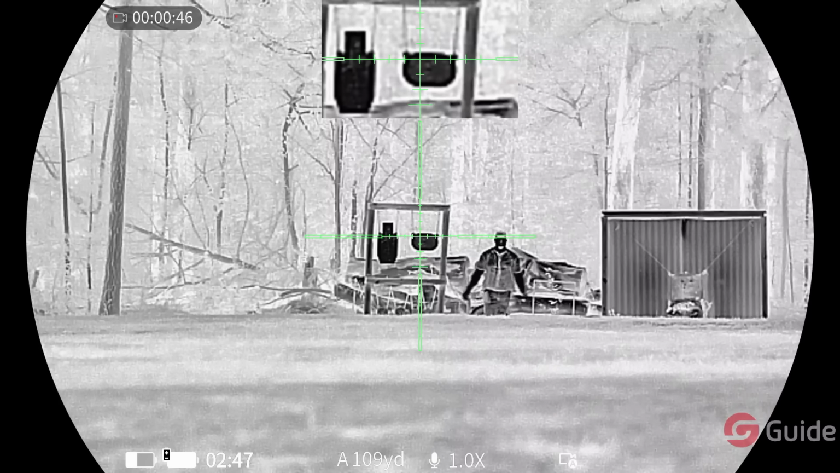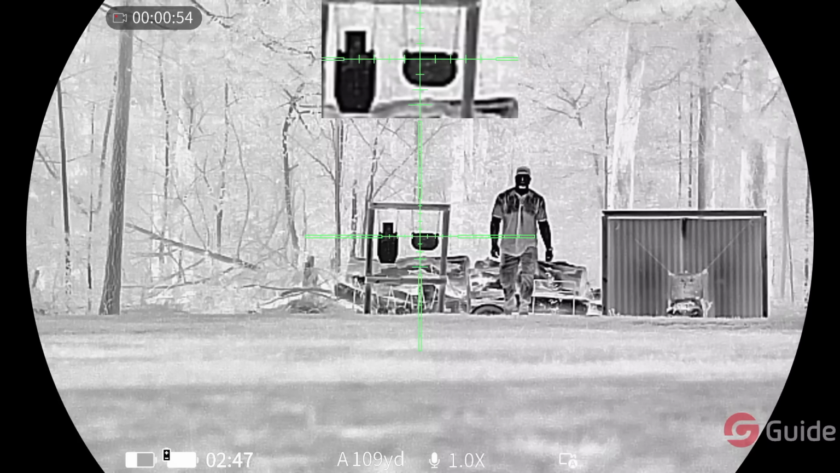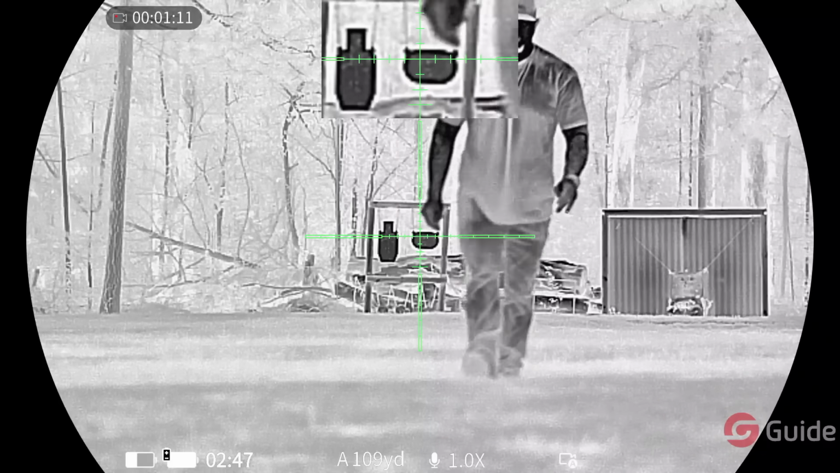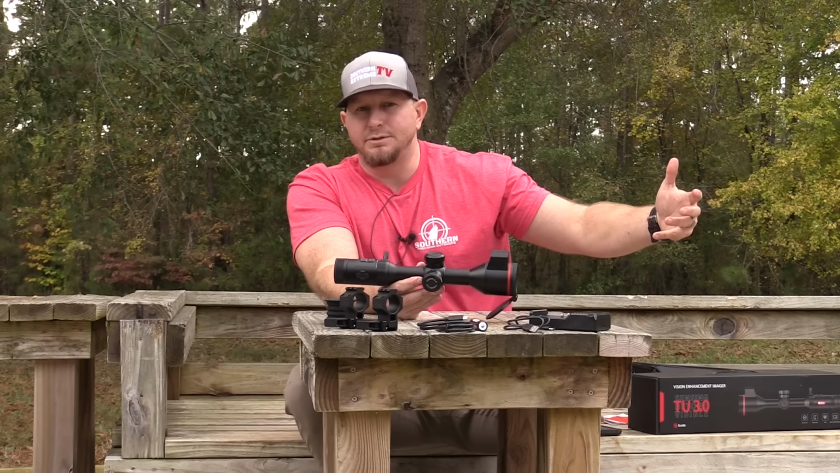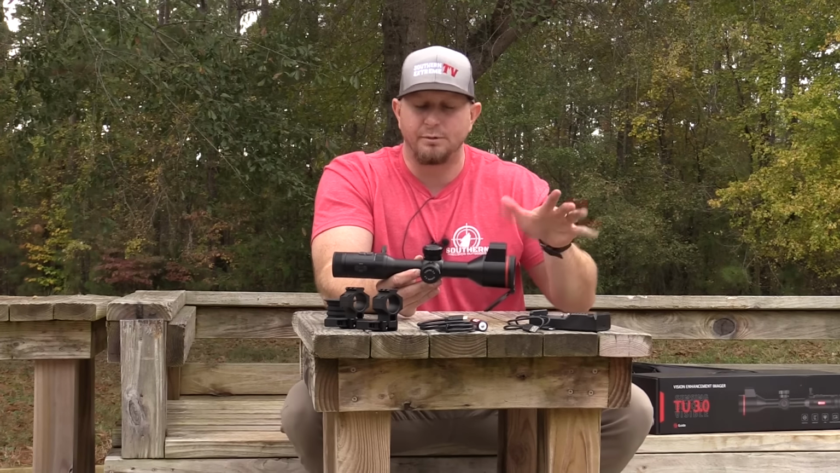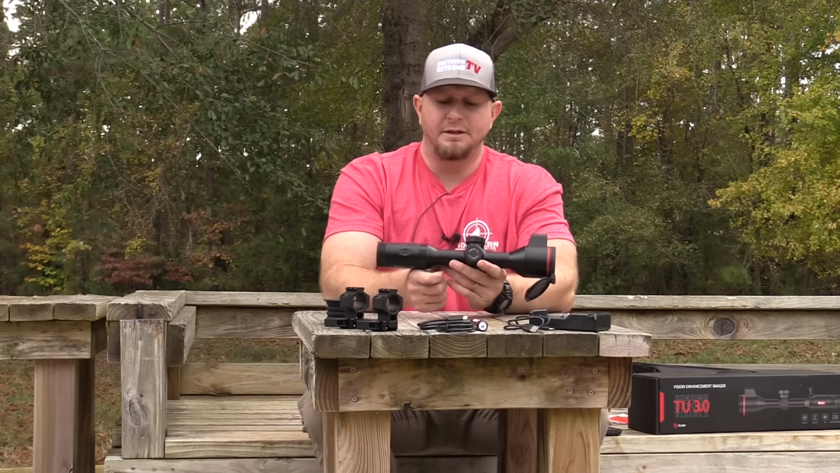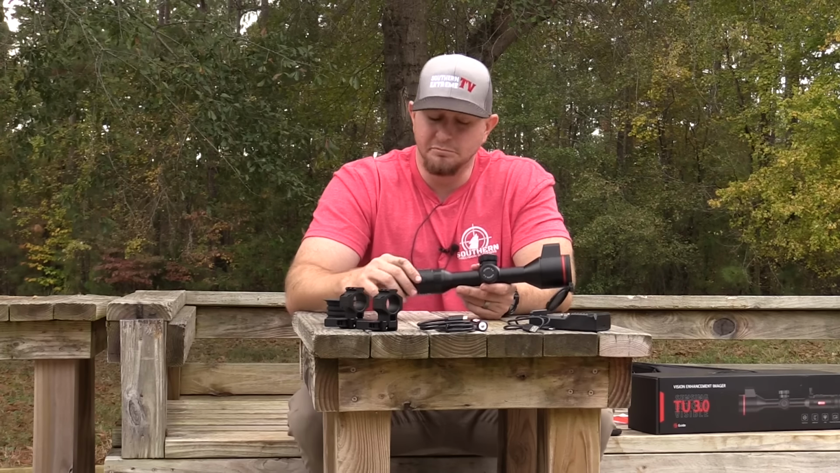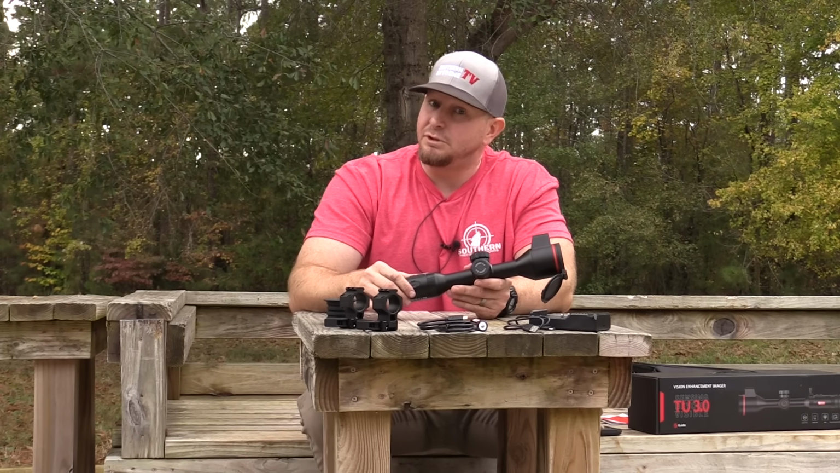Because again, this scope is going to be coming in around that $3,500 price tag. And again, that's the MSRP. You may be able to find some dealers that have that a little bit cheaper. You may find some dealers that have it a little bit more expensive, but let's just call it the mid $3,500 price range is where you're going to be at. Now let's think about some of the other 640s that are out there on the market in that same price range. And to be honest with you, there's not a lot.